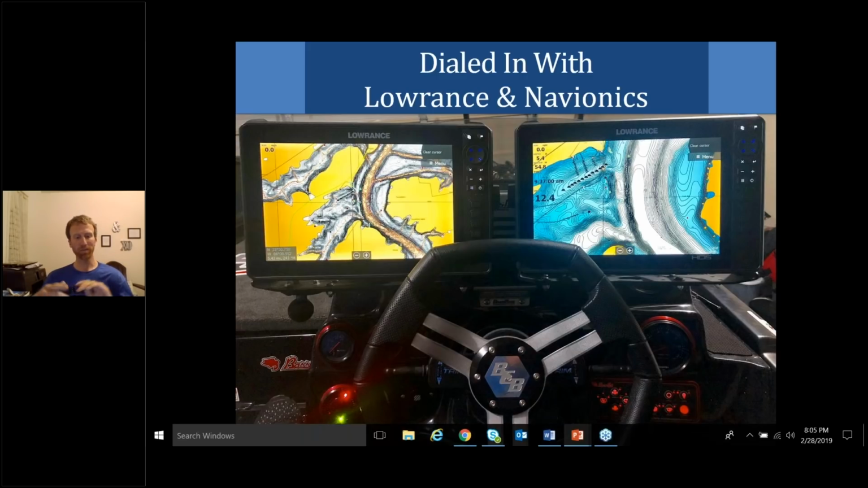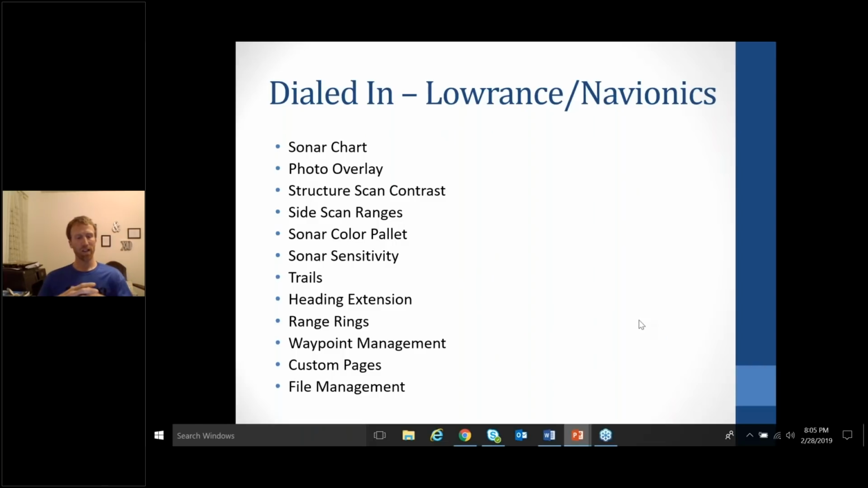But basically, what I'm going to talk about today, I'm going to go over Navionics Sonar Chart, Navionics Photo Overlay. You can go to the next slide. Structure scan, contrast, side scan ranges, sonar color palette, sonar sensitivity. Also going to be talking about trails, heading extension, range rings, waypoint management, custom pages, and file management.